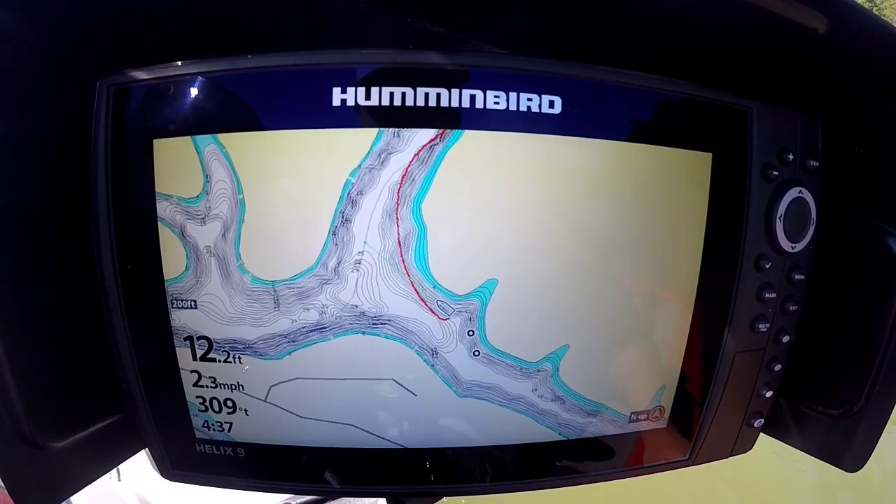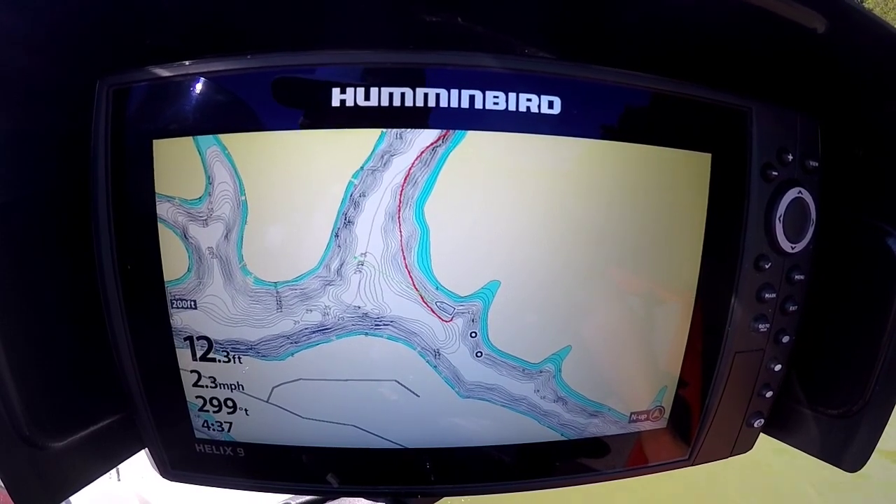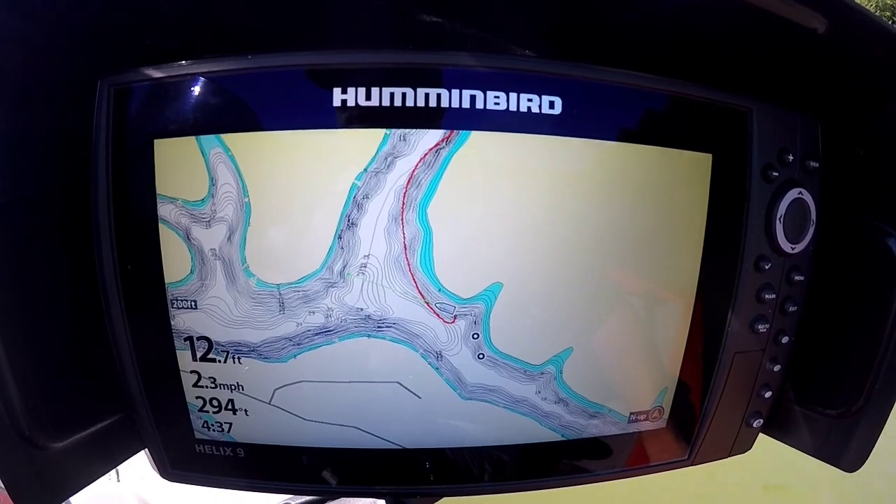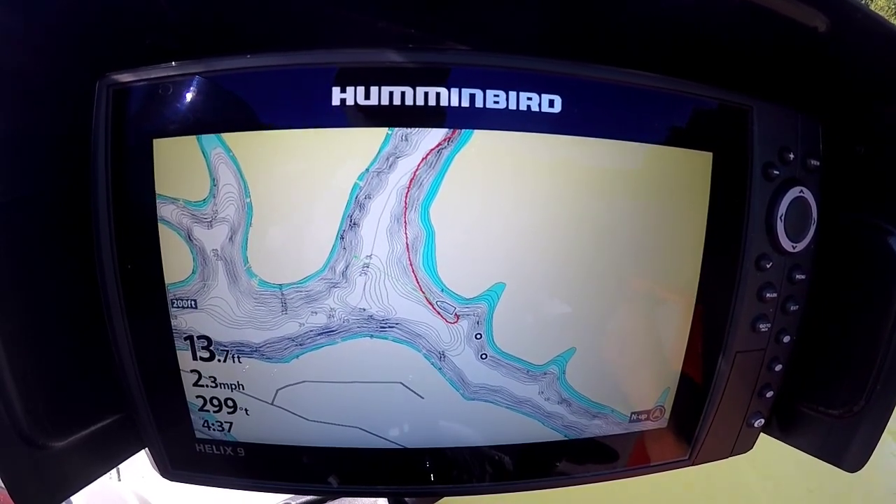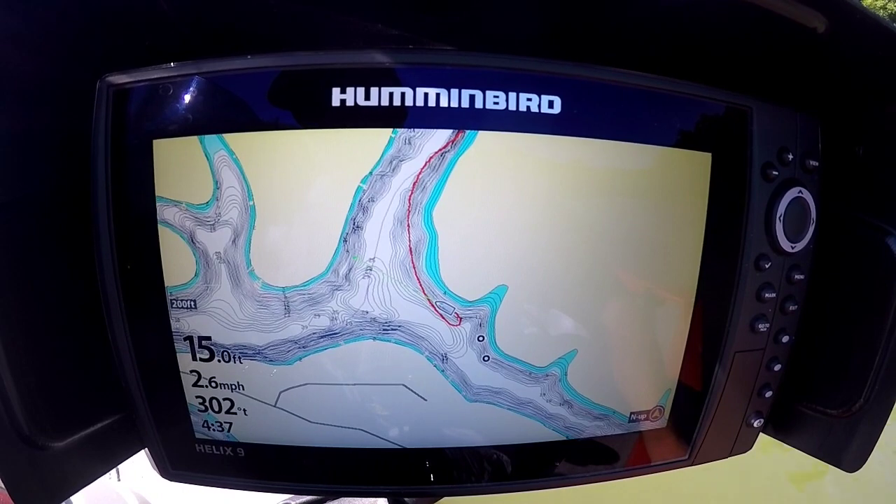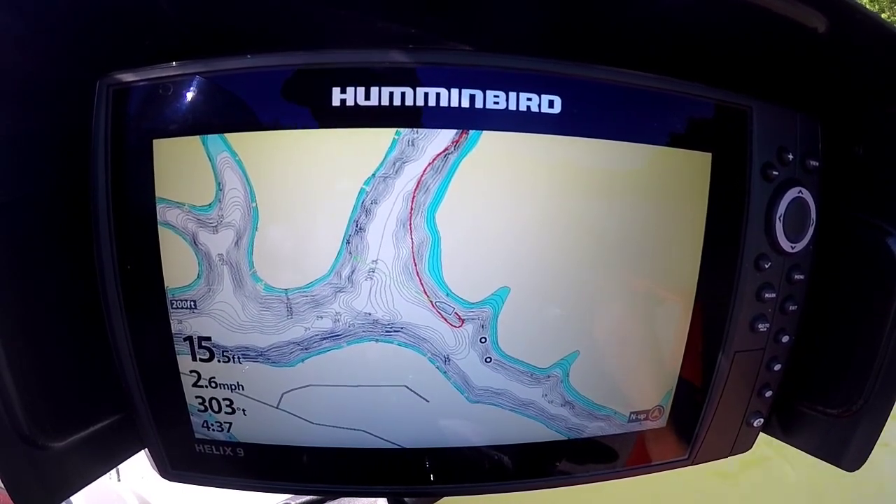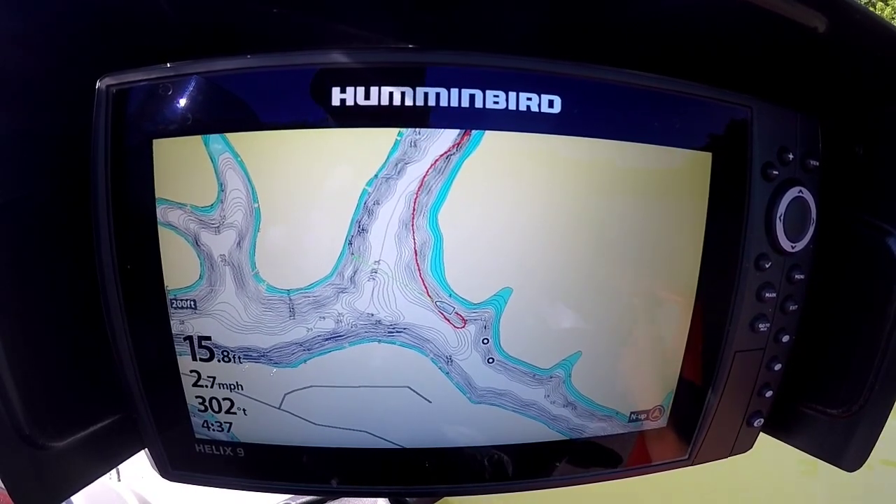So in this case, we're going to run past this point. We're going to just idle right past it, right on through it. You can already see my track where I came through, and I'm doing a U-turn. I'm going to go right past it again. This is a big point that sticks out on this lake, reaches out into the main channel. Two creeks are coming together, creating this point. And if you were looking at the bank, you can tell that this is a rocky point.